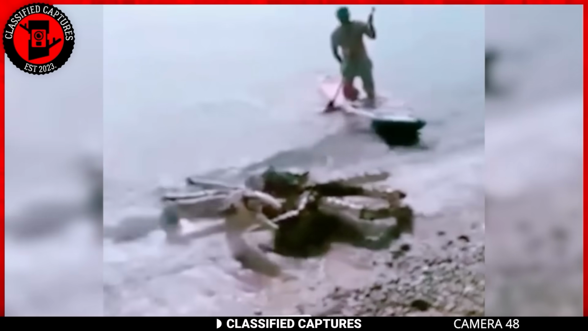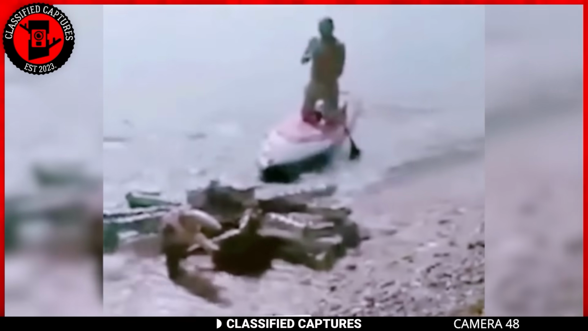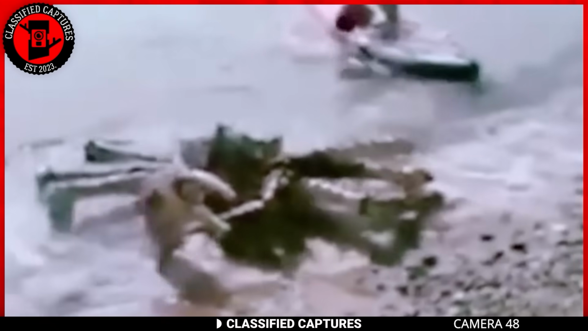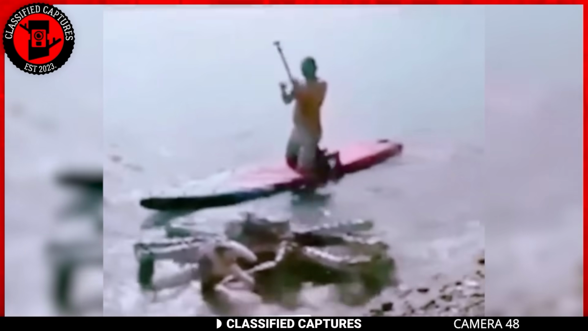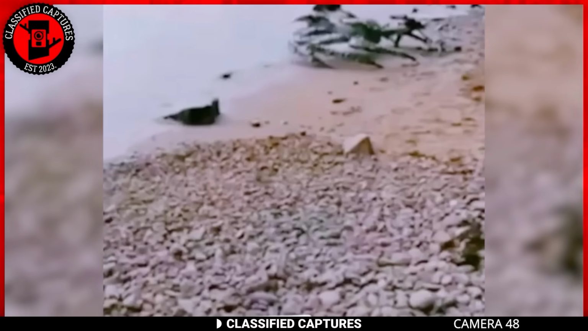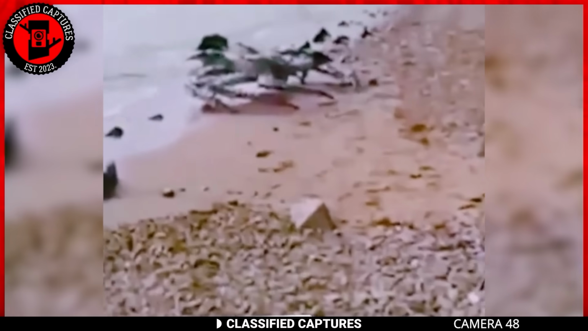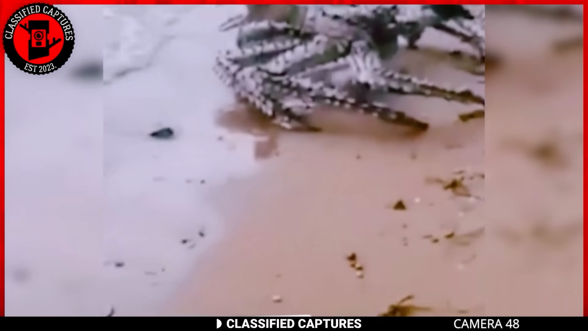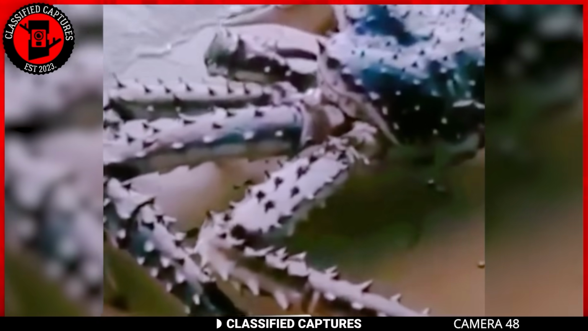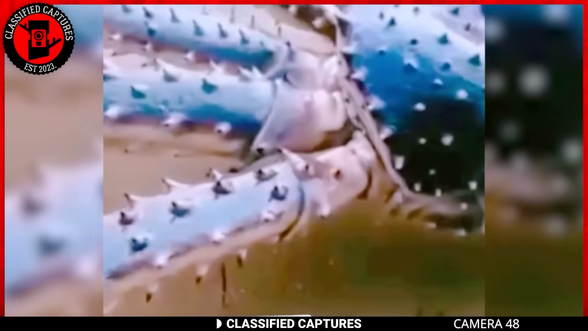Guess what the sea tossed our way this time? Brace yourself for this epic capture from Russia. These men stumbled upon a colossal crab that made them question life. I mean, we're talking about a crab so massive it could probably serve a seafood feast for the entire neighborhood. The crab is black with spikes all over its legs. Seeing this even on screen made my heart sink.